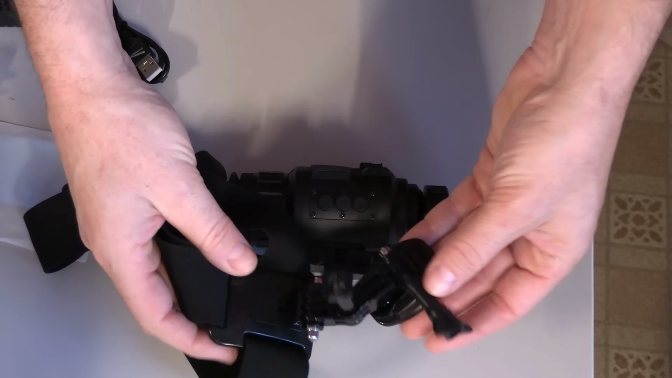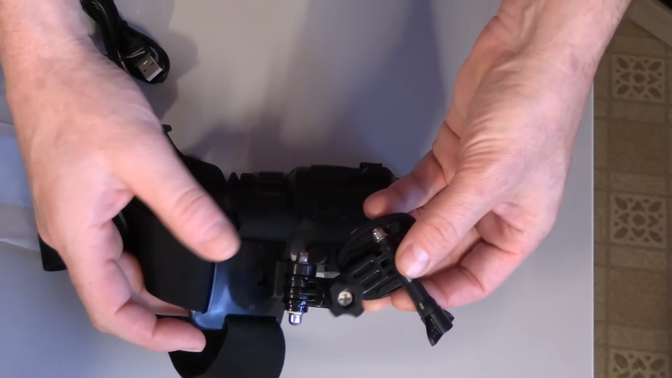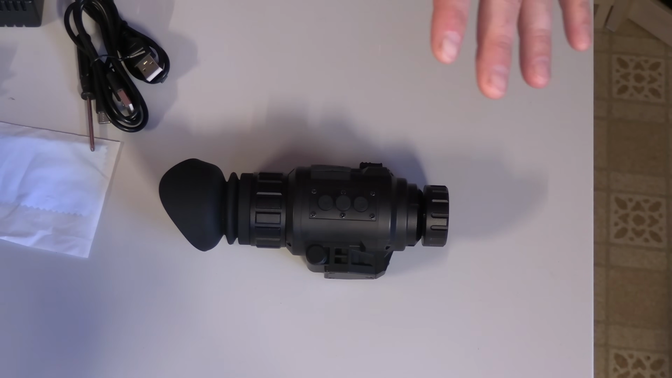In the meantime, I did find a way to adapt this to a GoPro mount, so we will try that and just show it off as a head-mounted device, but we'll do that in a little bit here.